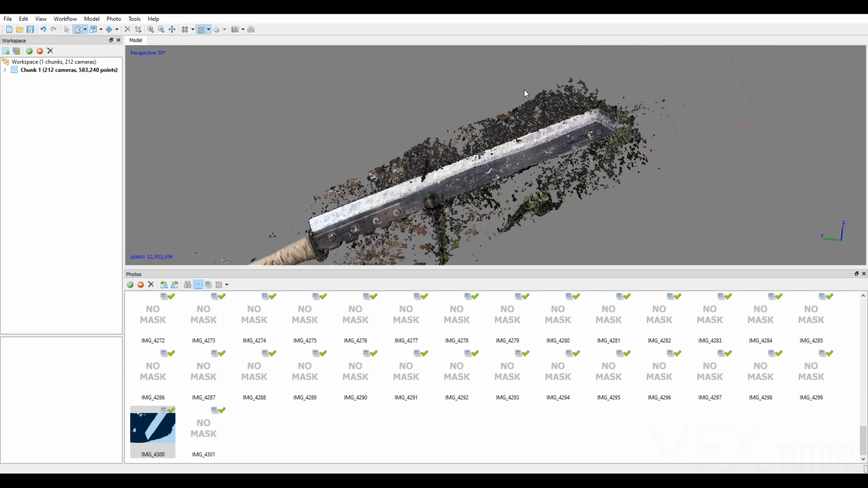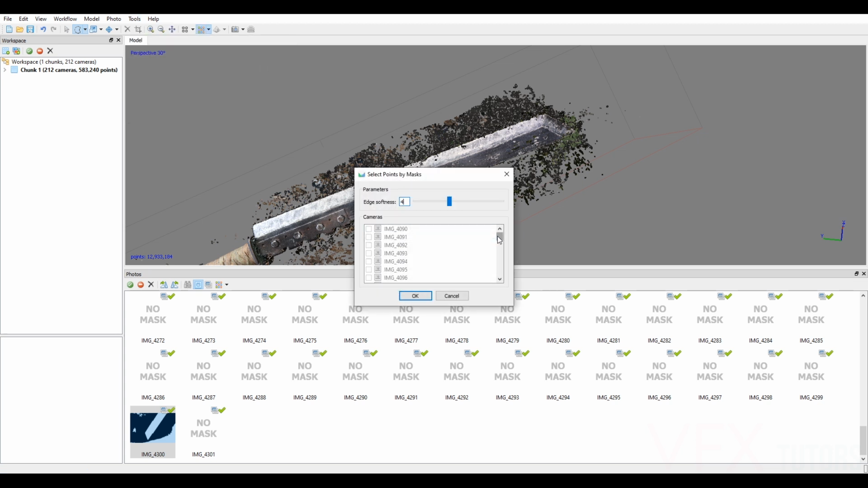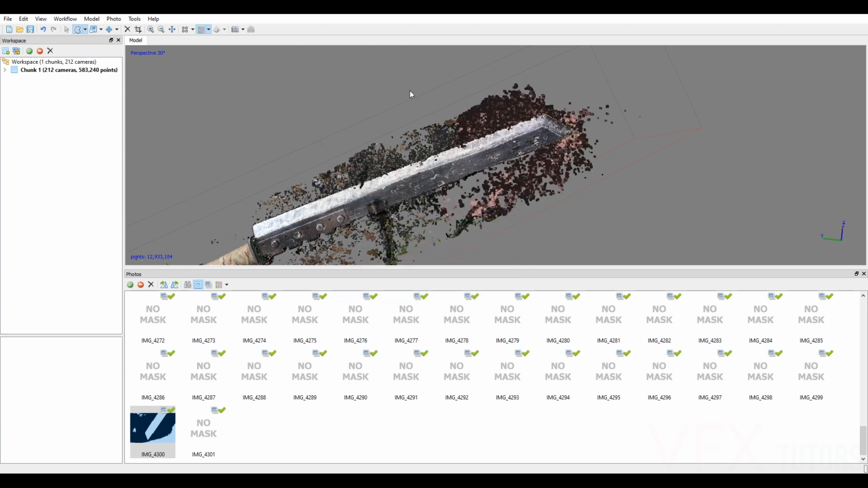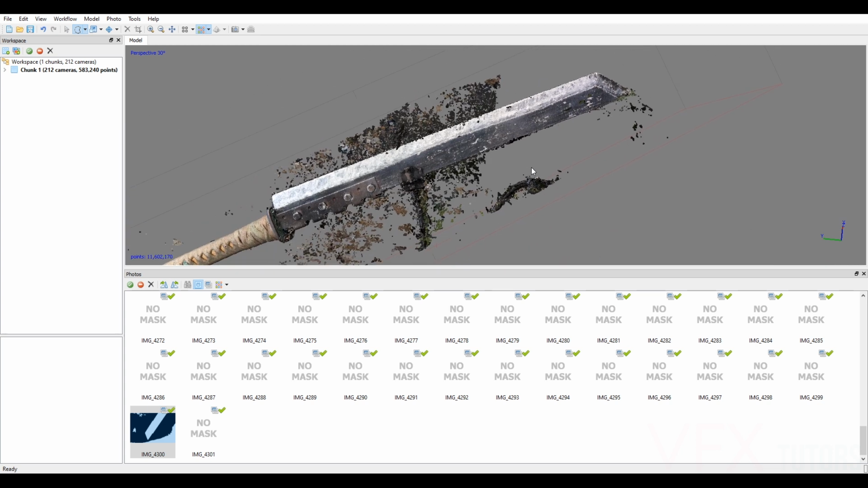So what we can do, we've made a mask there, and we can go Tools, Dense Cloud, and select Points by Mask. If we scroll all the way down to our mask, we can select OK. So now it's going to select everything in that mask, and we can delete it. It's not really done all of it, but it's done quite a good job. It's only done the areas that are in the mask. So we could do more masks and do it that way.